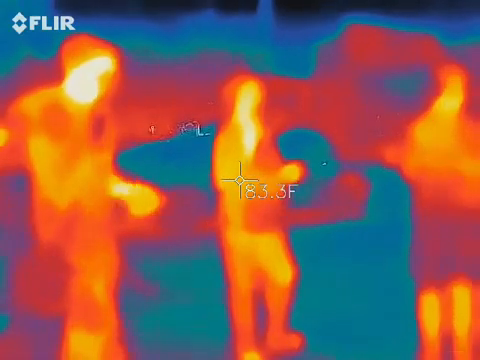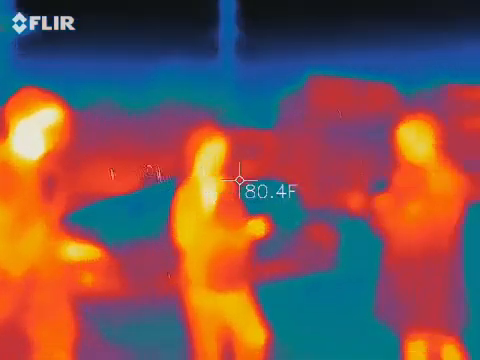But your EMF meter, let me show you a little trick with that. Everybody notice the light that's flashing on the back of Five Church Restaurant?